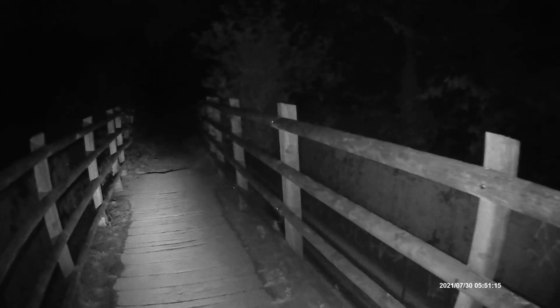I did a video on this bridge in the daylight ages ago. See, I'm limited to what I can show you now because of the lack of that infrared light. I could have pointed it over the top of the bridge, but you can see a bit actually. You see the trees. You can't see the path down below.